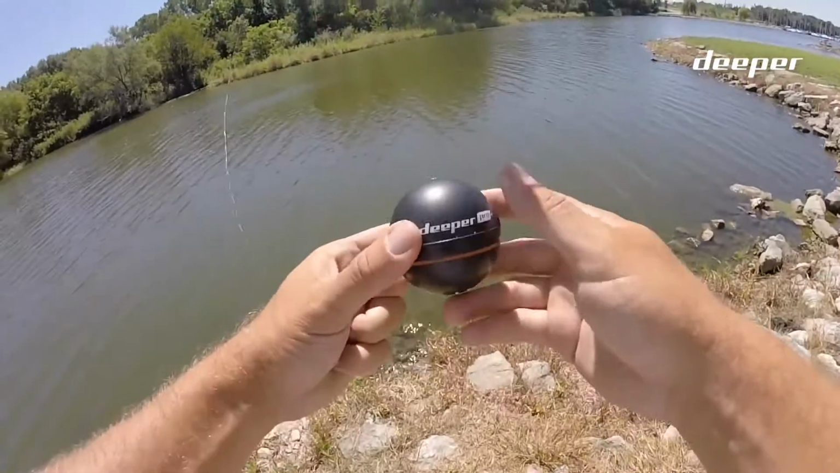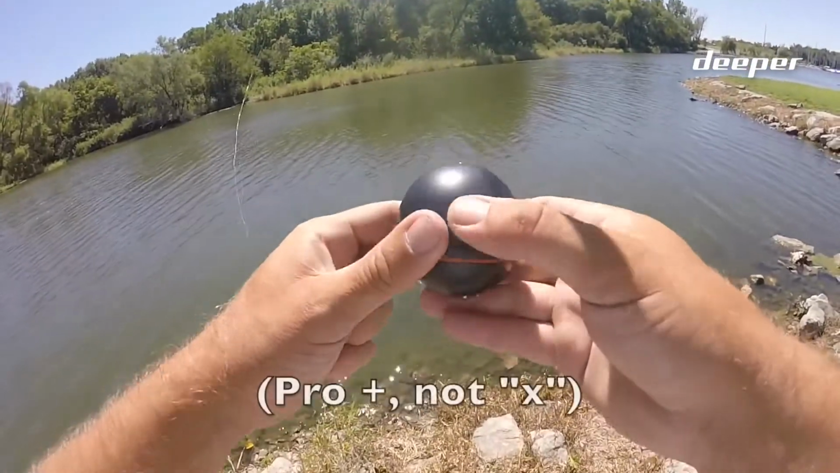Alright, so we made it to the lake. Awesome day for filming. I'm going to get this Deeper tied on, get it connected, and then I'm going to start talking about some of the features I really like about this thing. Alright, got the Deeper all charged up at home. The Deeper Pro X is what we're using today.